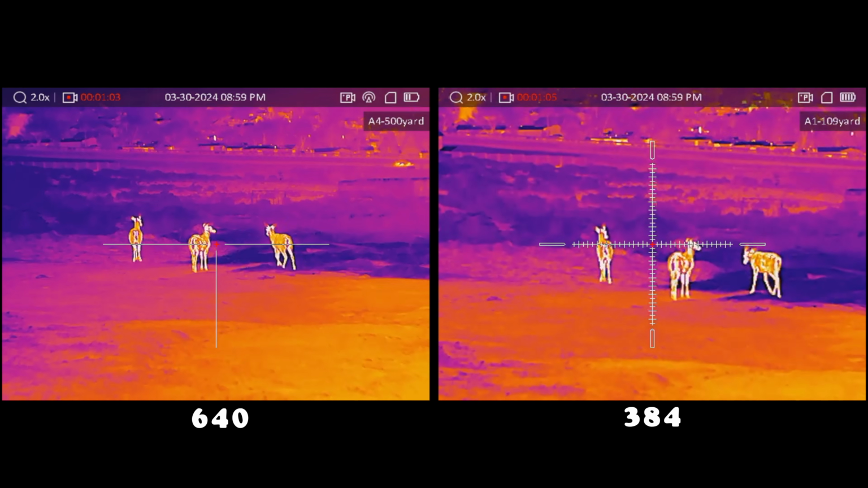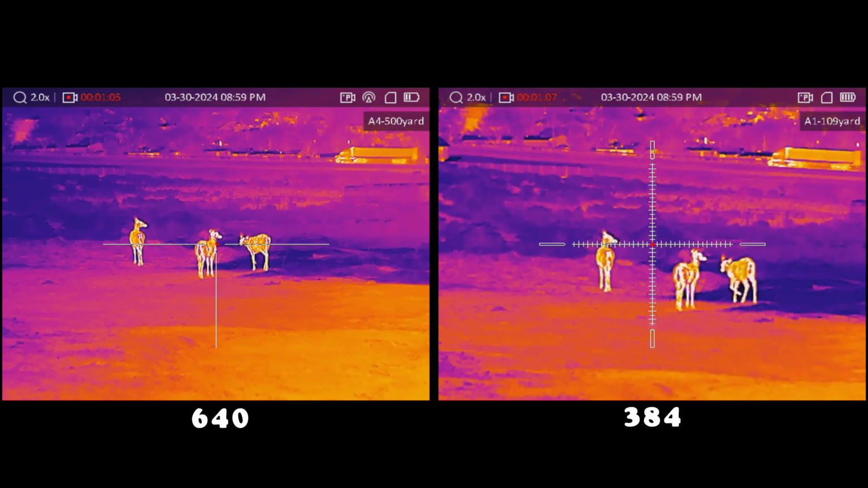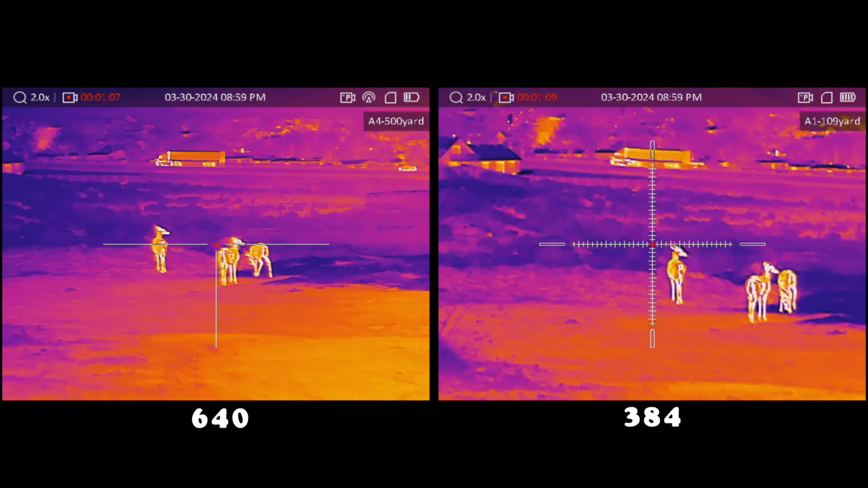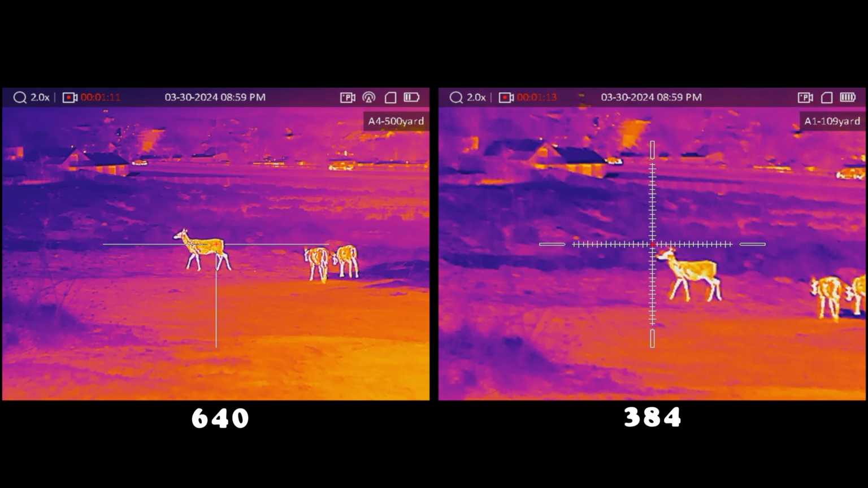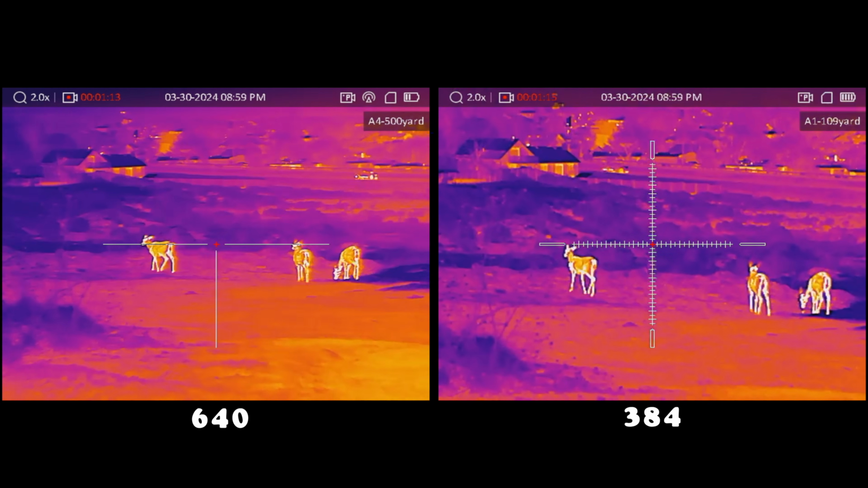Overall, I would say this is a fantastic night hunting optic. The clarity is incredible, the detail is great, and it comes with everything you need to start shooting right out of the box. Great job to AGM for this product. I can definitely recommend it.